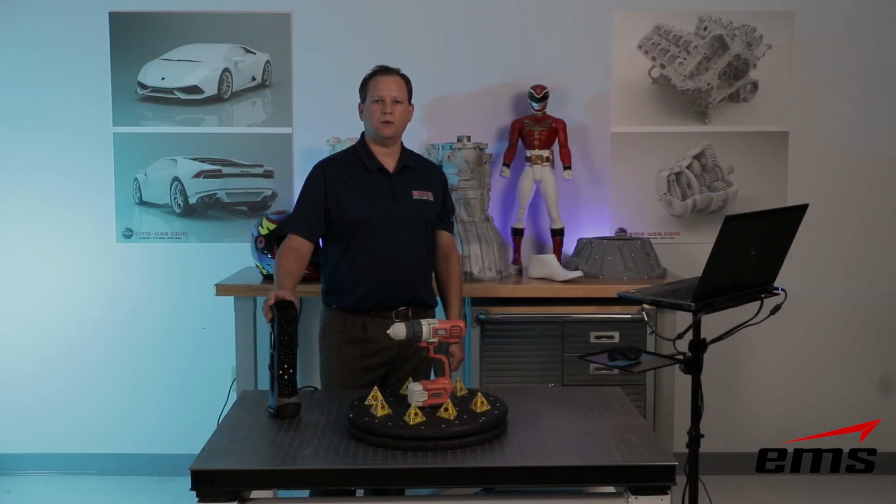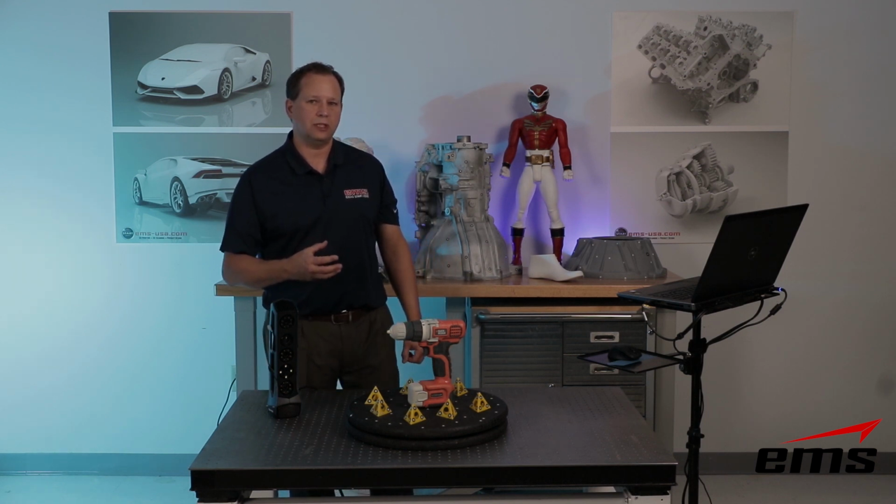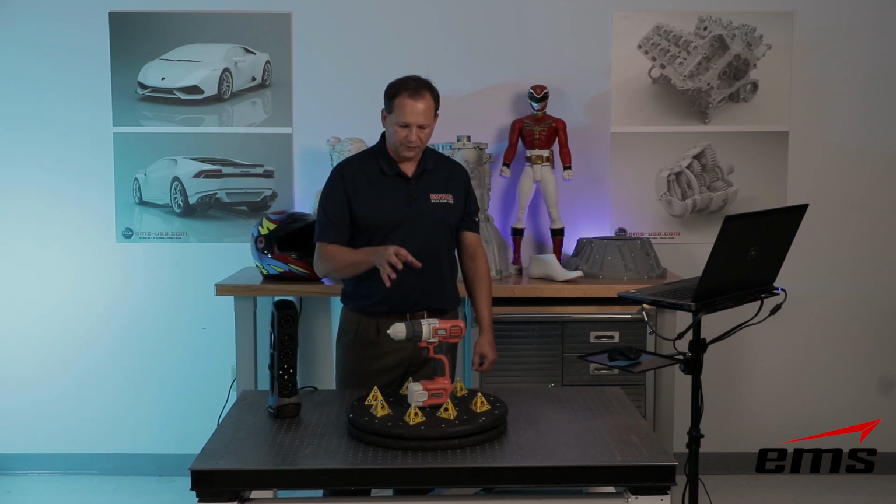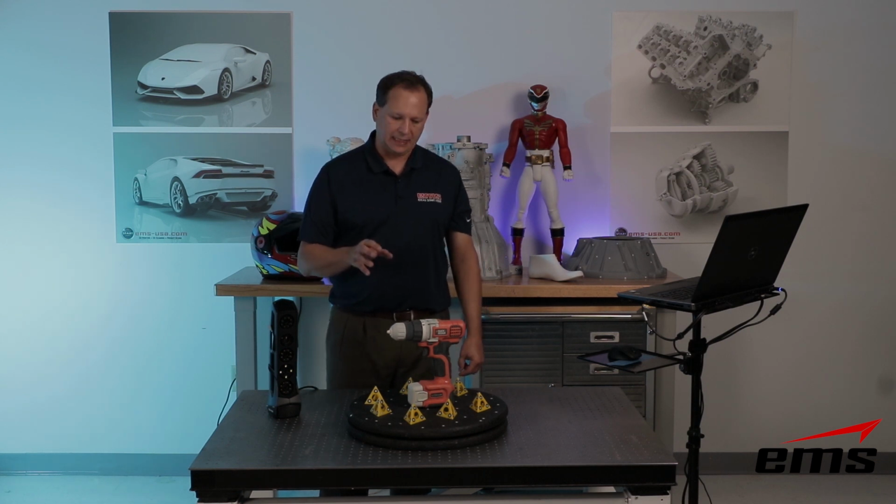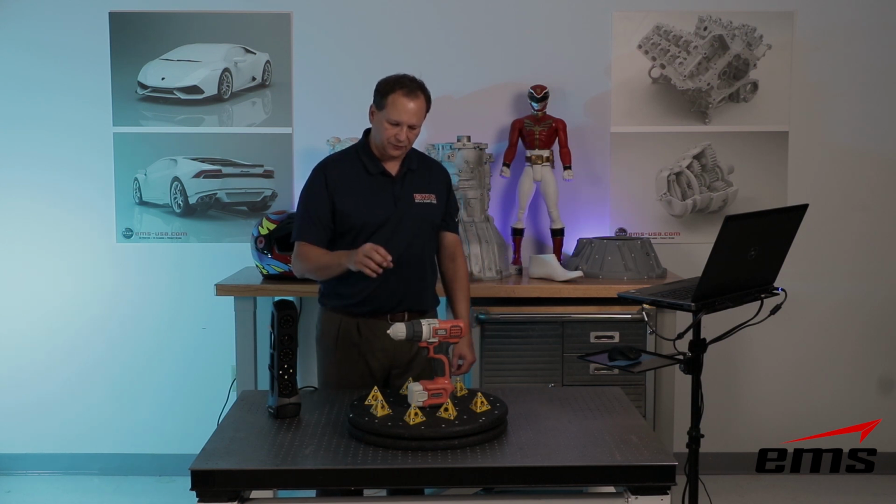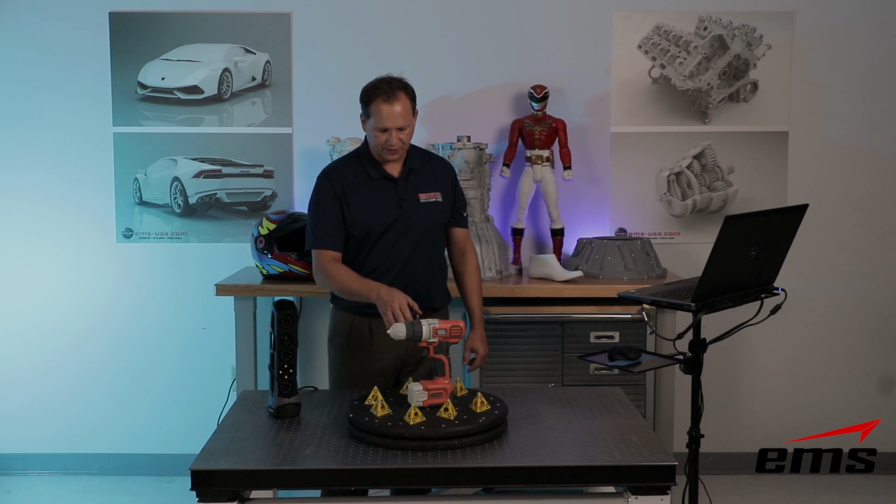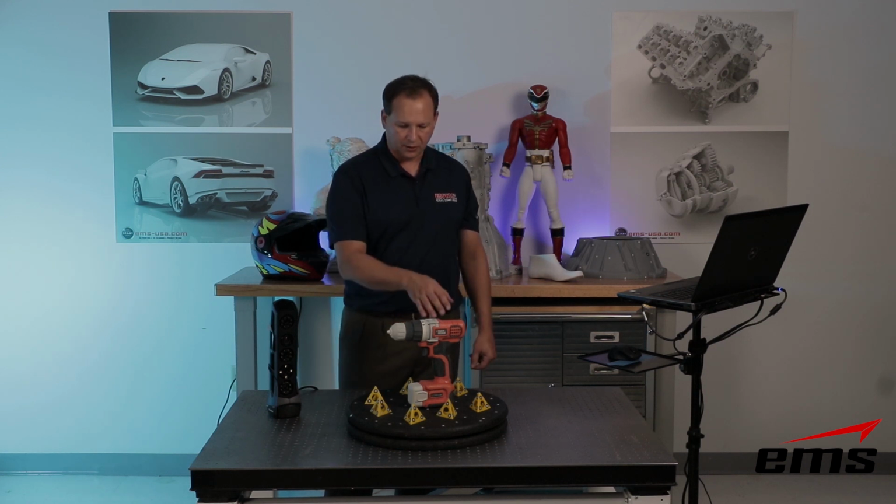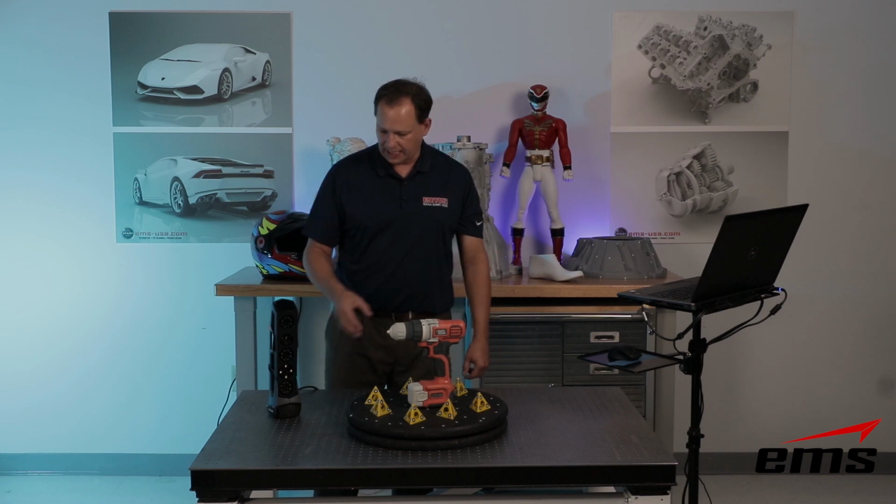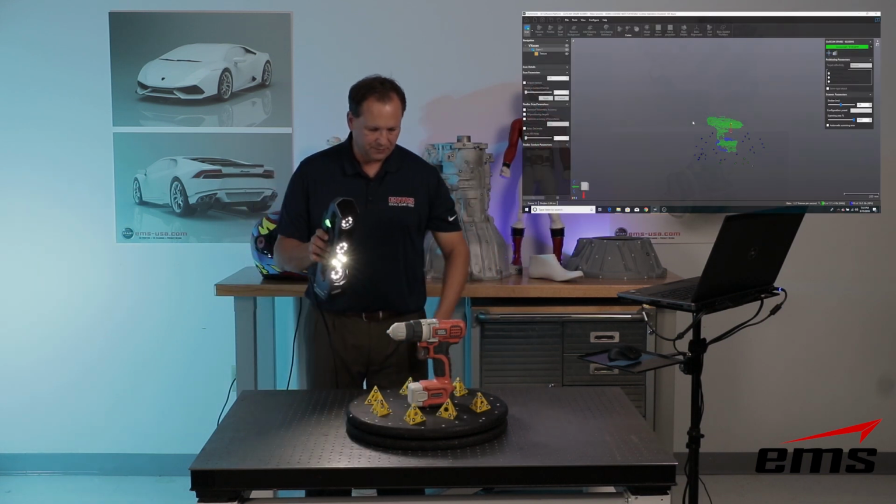All right, so now I thought what we would do is show scanning at a higher resolution and see how that looks. So I have this model of a drill here, and it's got some real fine detail on it. On the chuck itself, there's kind of a grip pattern. And then same with down on the handle itself, there's some nice detail, and then the venting for the motor on the back. So let's go ahead and scan this, and we'll keep talking as we go and talk more about it. So a couple things.